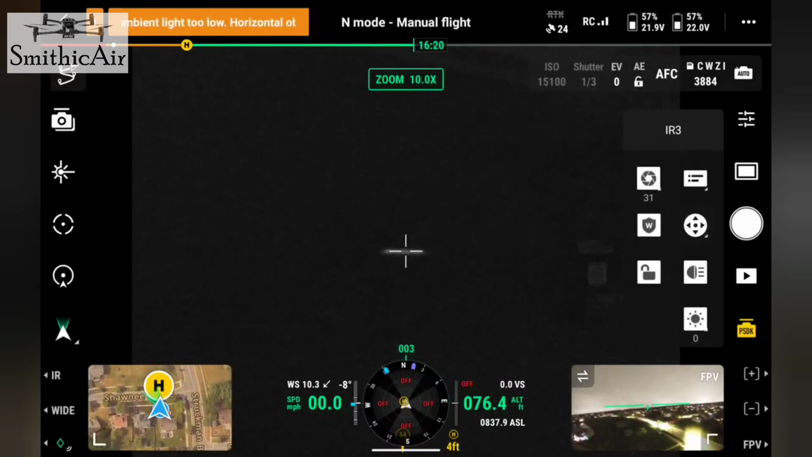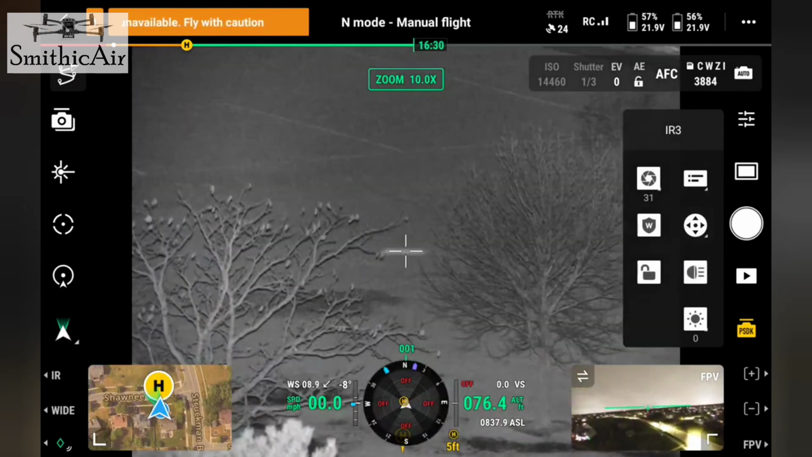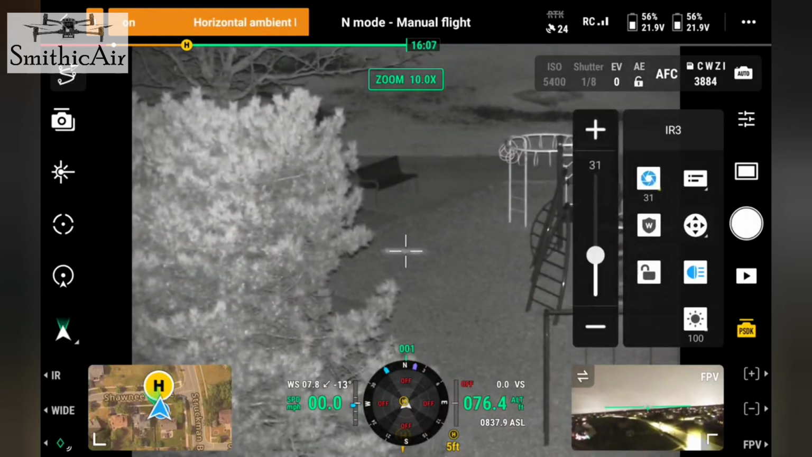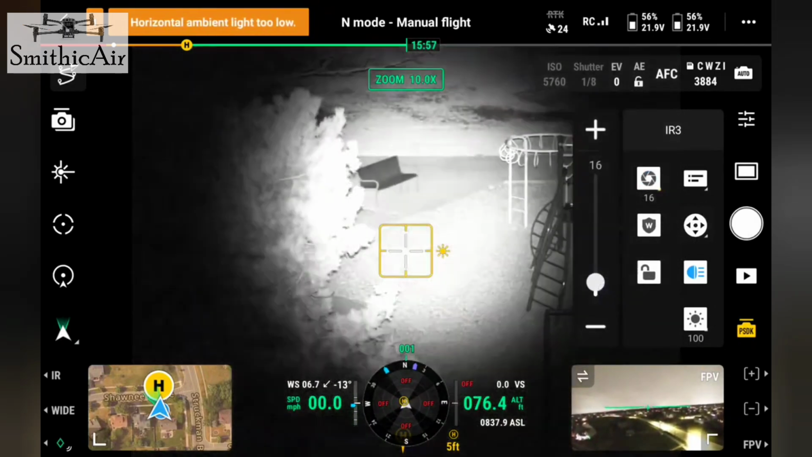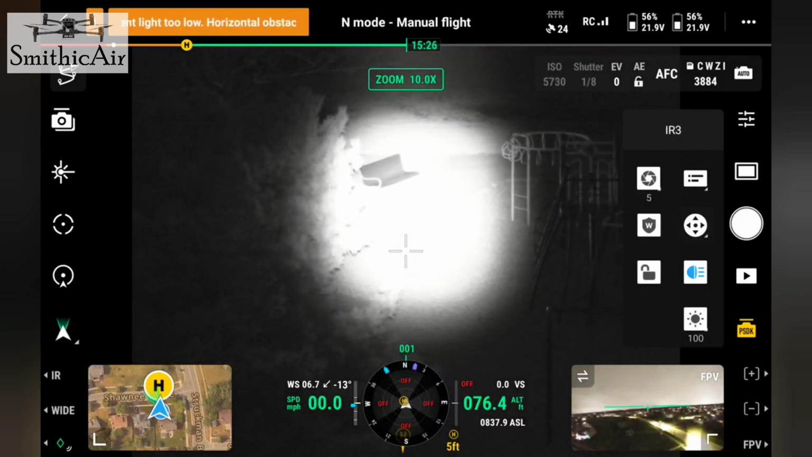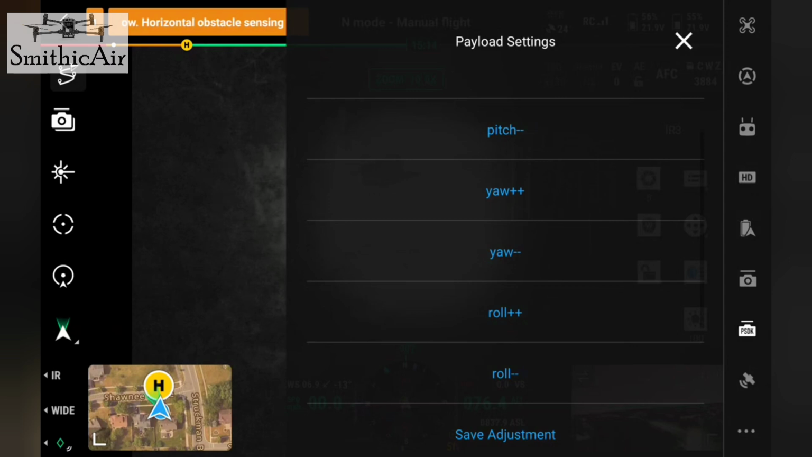All right, so I stopped recording and then figured out how to do this. Basically what I did is I turned on the spotlight, I made the diameter super zoomed in, and then I went to menu and changed the yaw to the right to move this right where I wanted it.